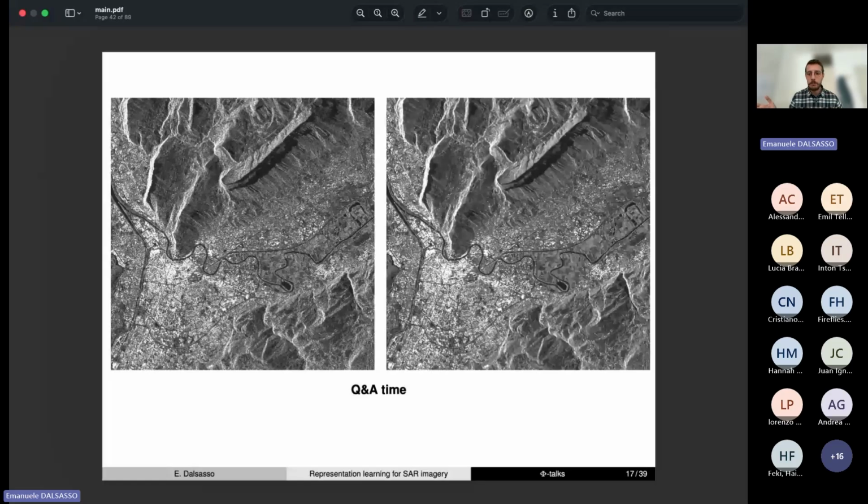That's something that actually we did. And I will not have time to talk about it, but I put the reference here in my presentation. So I will briefly show that it is possible to extend the self-supervised methods to both interferometric and polarimetric SAR images.